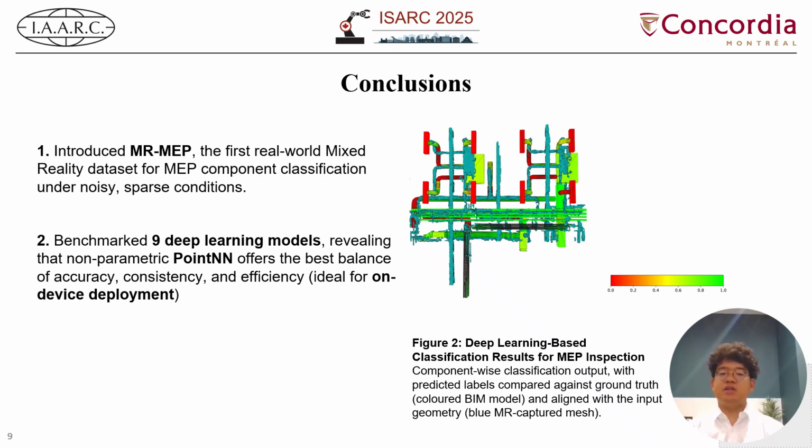The figure illustrates an example inspection application. It uses component-wise classification results and a geometric computation on a test scene from our MR-MEP dataset. The blue geometry in the background represents the mixed reality captured mesh. This is what HoloLens sees on site during scanning. The colored components overlaid on it represent our model predicted labels, classified from the point segments, compared with the ground truth label derived from the BIM.